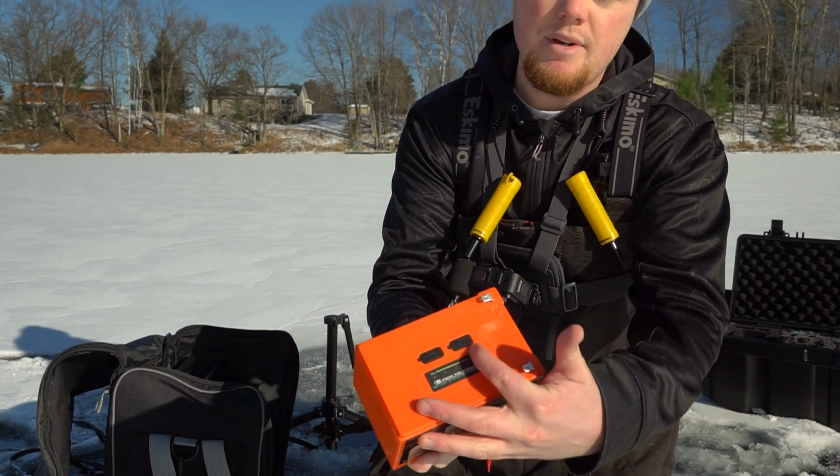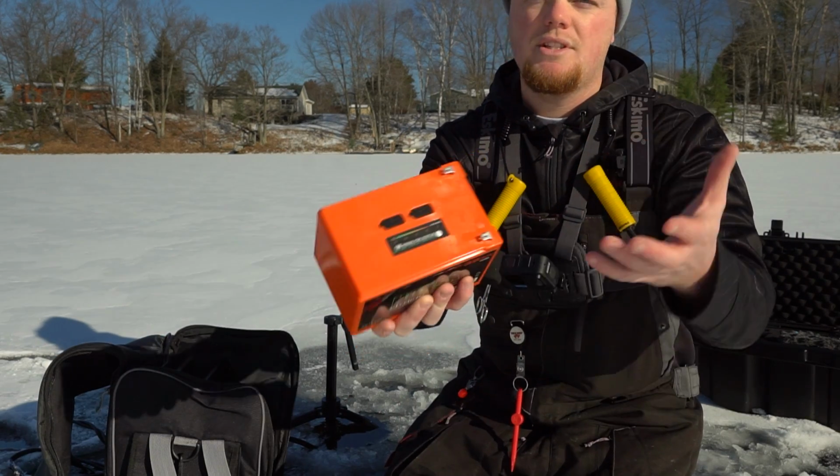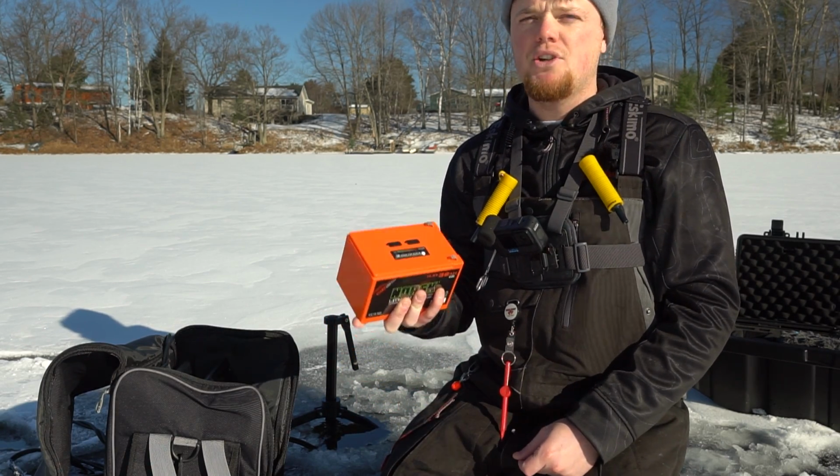They do feature 2 USB ports on the top here, and they're also going to have a battery meter on there. And what that's going to do is just let you know how much charge you have left on the battery. That way, after a day of fishing, you know if you have to bring this in and get this puppy charged for your next time out.